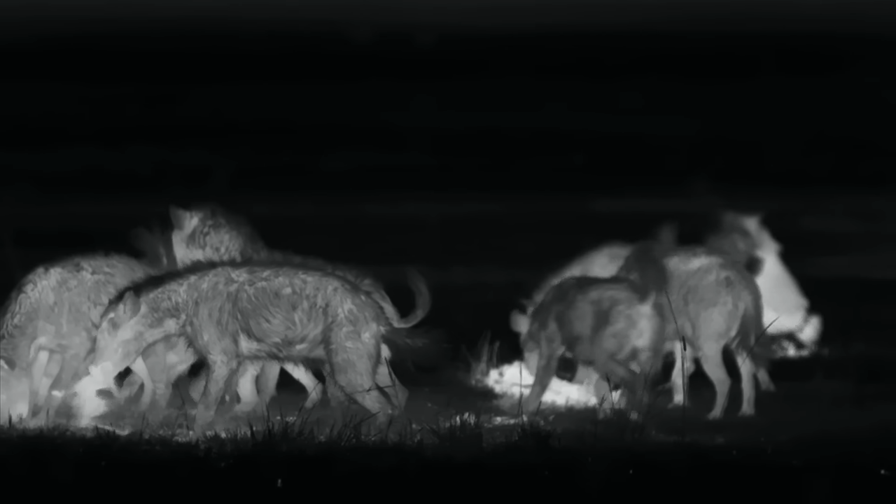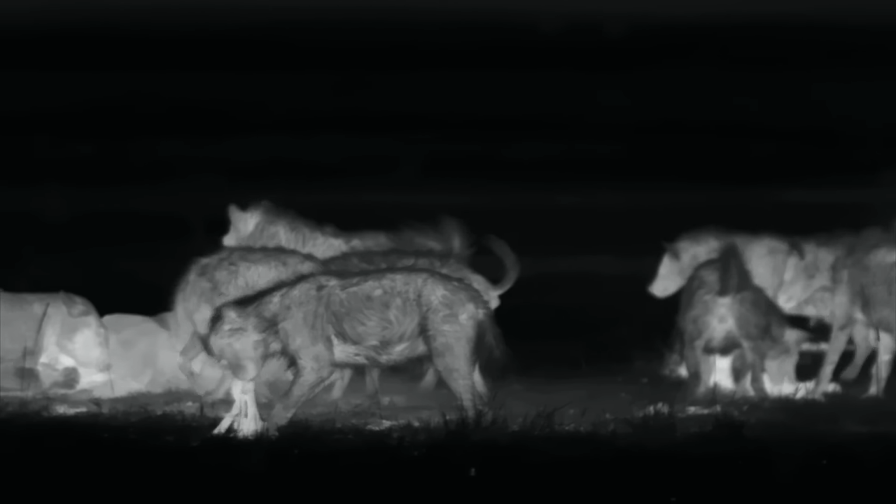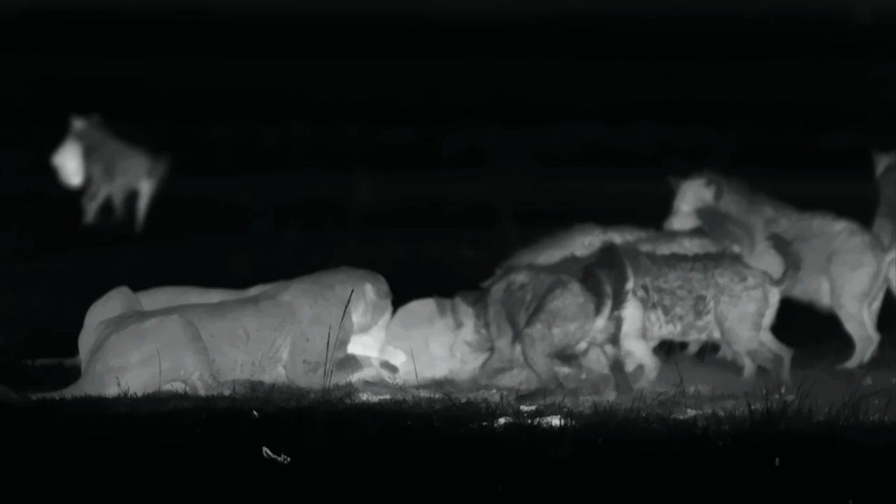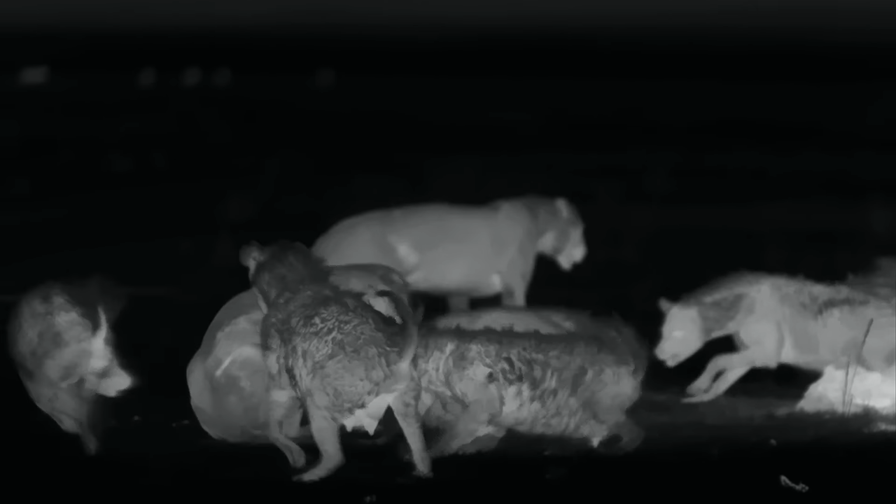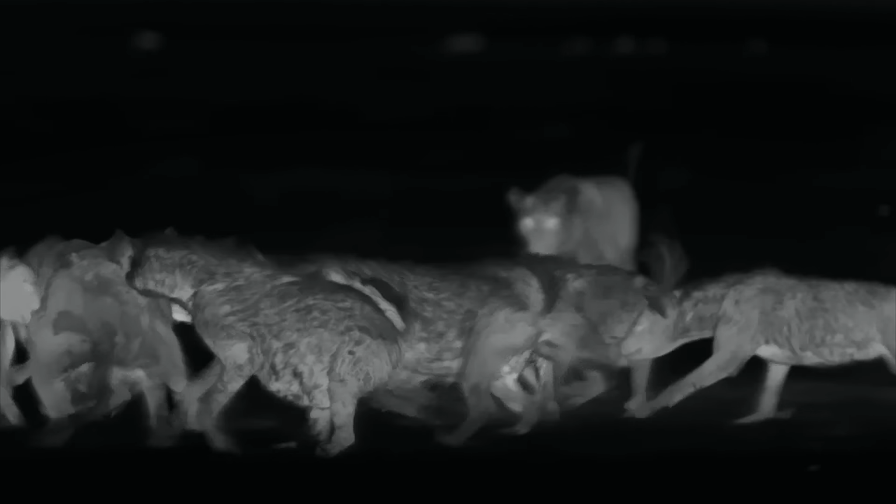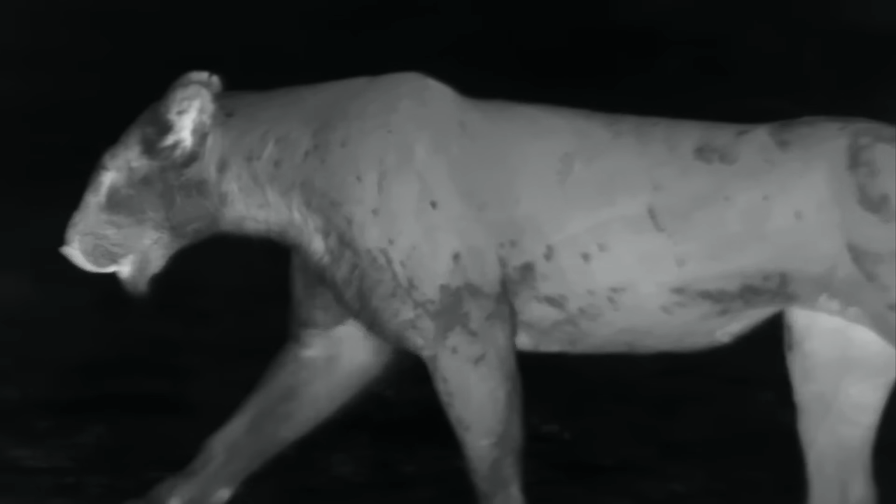Within minutes, the lionesses are significantly outnumbered. The hyenas dare to go for it and start an all-out attack on their rivals. In order to avoid serious injury, the lionesses can only retreat.